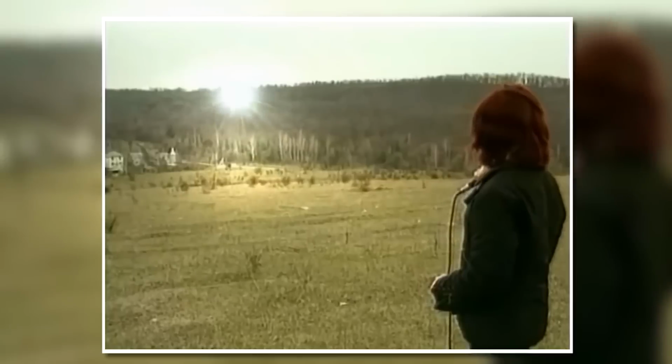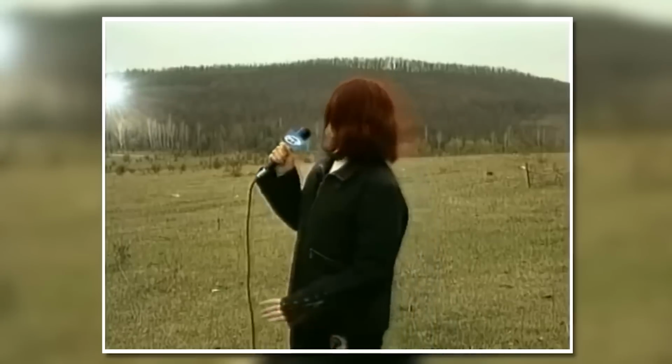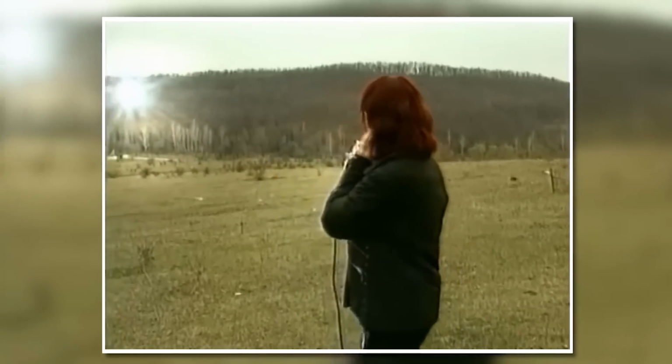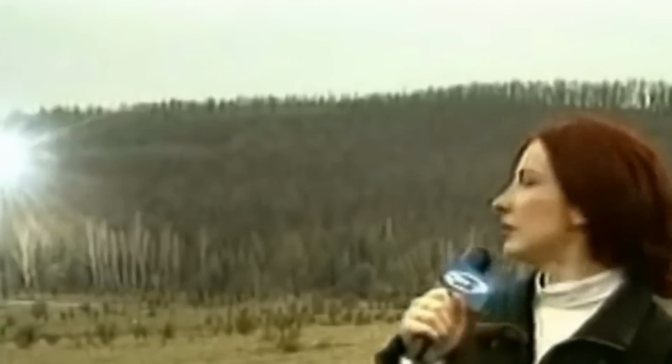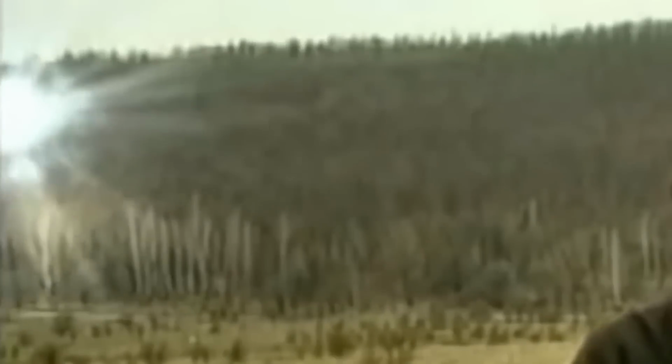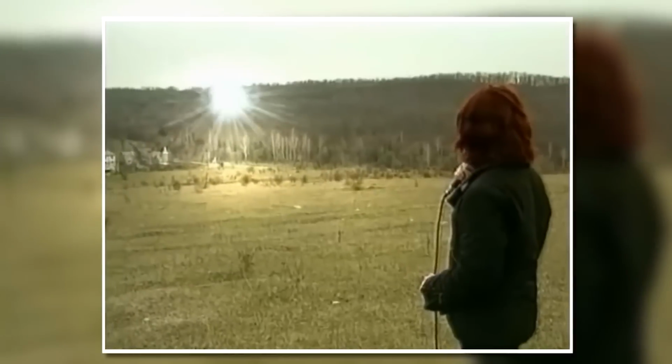A news reporter was sharing a regular story when something incredibly strange happened behind her. A bright light appeared in the sky, and her cameraman pointed it out. The reporter was visibly shocked as the light orb flew away, which was very bright and illuminated the area around it, indicating that it wasn't fake. And since it was broadcast live some years ago, it would have been difficult to add special effects. However, well, I can't be very sure about it.